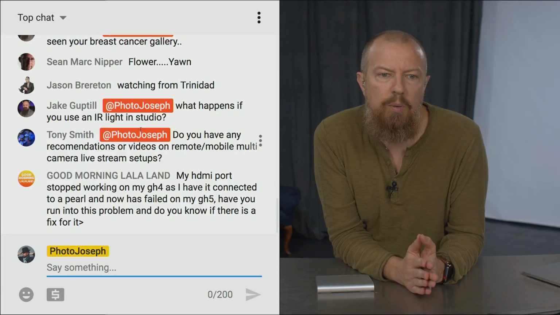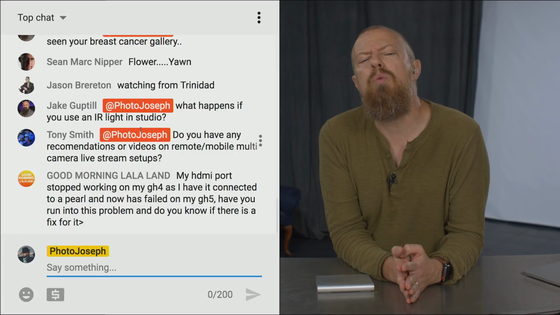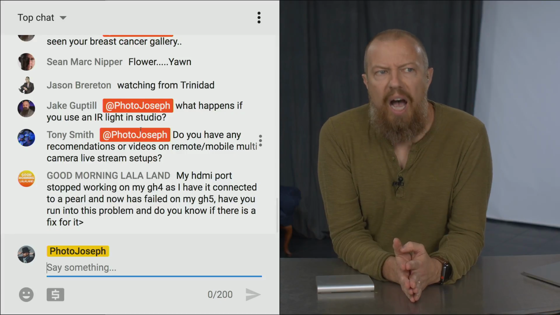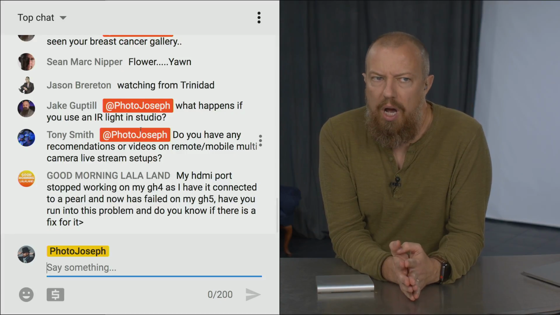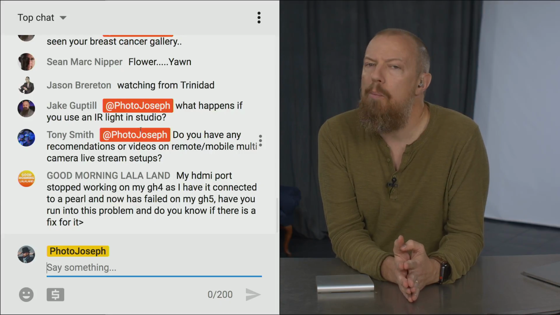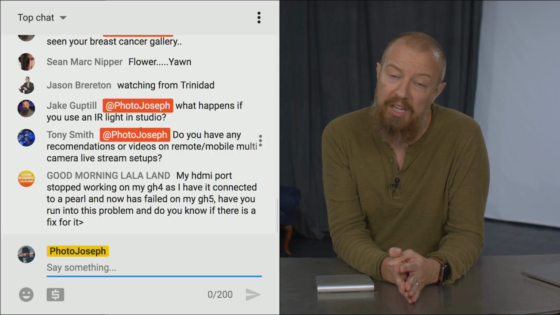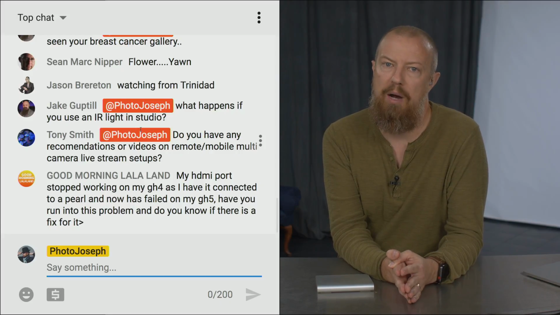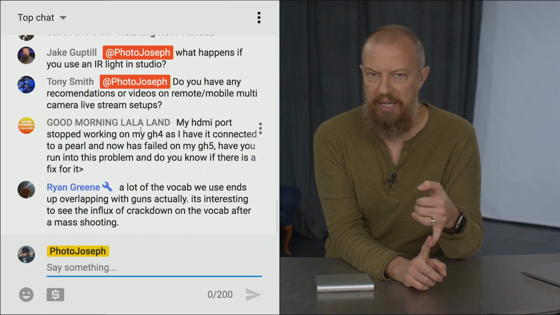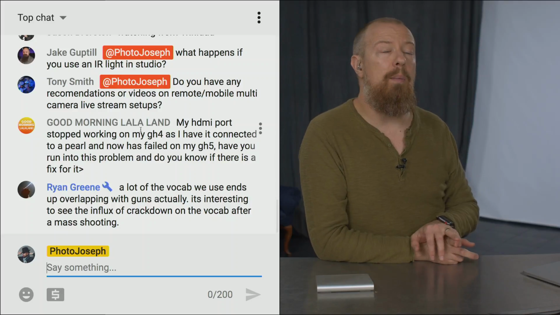Tony Smith, do you have any recommendations of videos on remote/mobile multi-camera live stream? Ooh, live stream setups. I don't. Not mobile multicam specifically, although if you wanted, how mobile? Do you mean mobile as in it fits in a suitcase and I can take it with me, or mobile as in I am completely free of power constraints and on LTE and I don't need any power to plug into? Either way, I'm probably going to recommend the same thing.